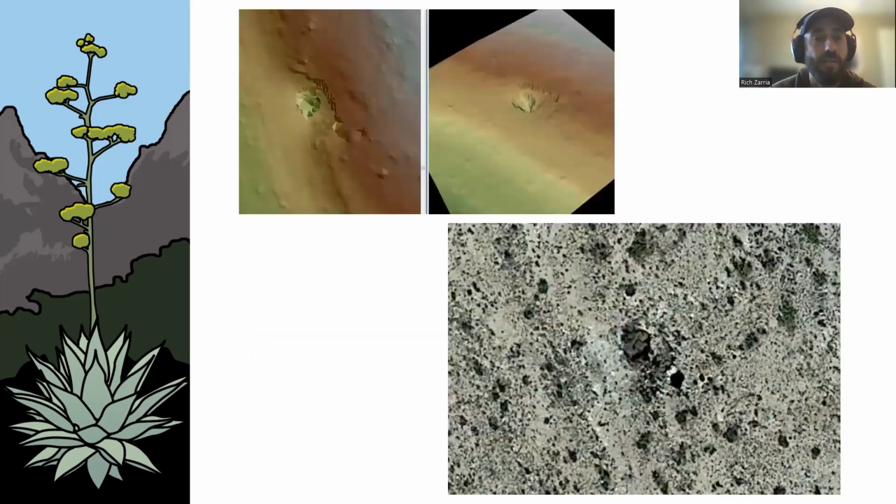So that's an example there. Also, it's nifty to see when you find a feature on LiDAR, you can also go to the satellite and see it. And so in this situation, we've got this big hole, and that's a big hole there. And then this small hole is a smaller second entrance, and so we could see it on satellite. And then you see it in the field, of course, was a lot of fun.